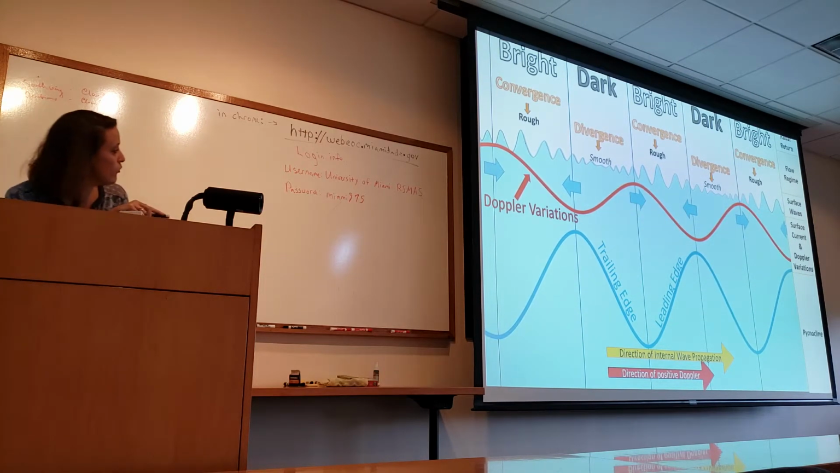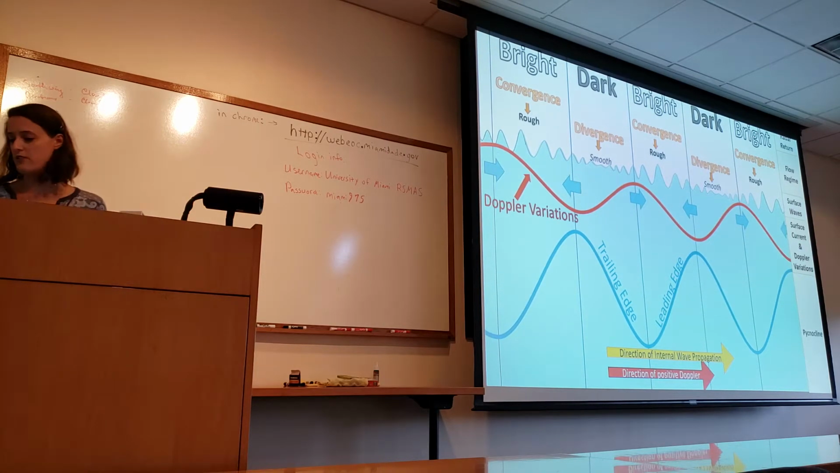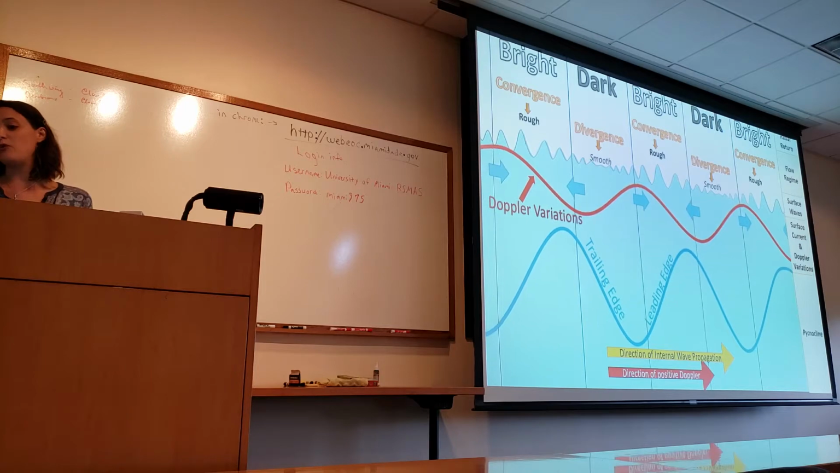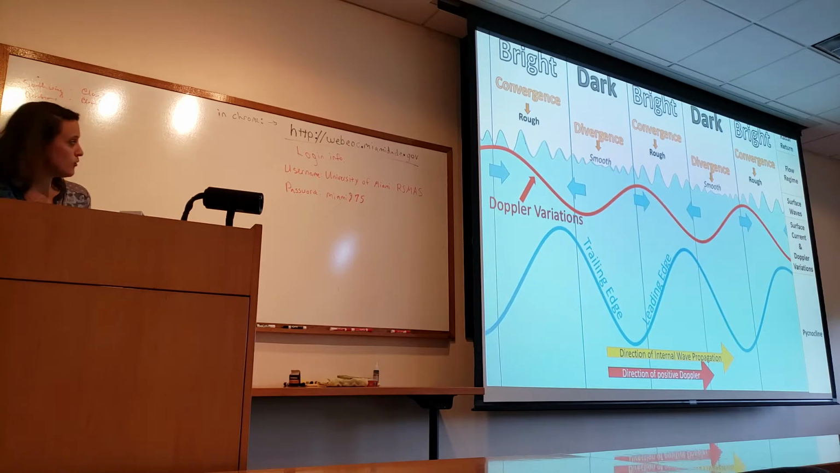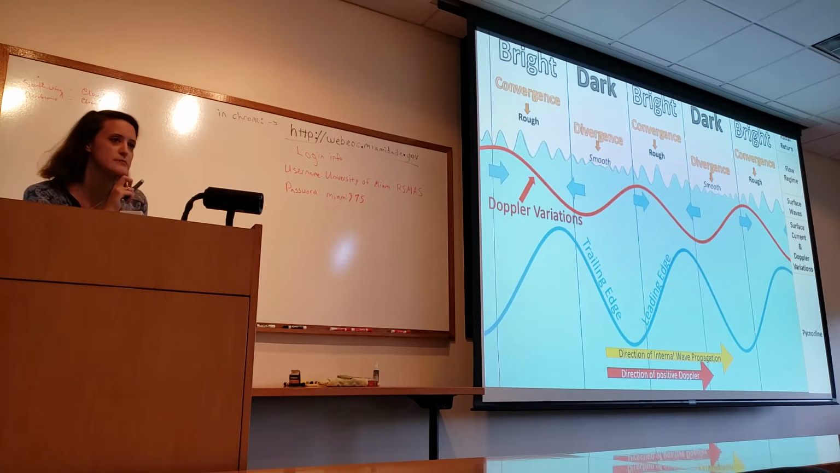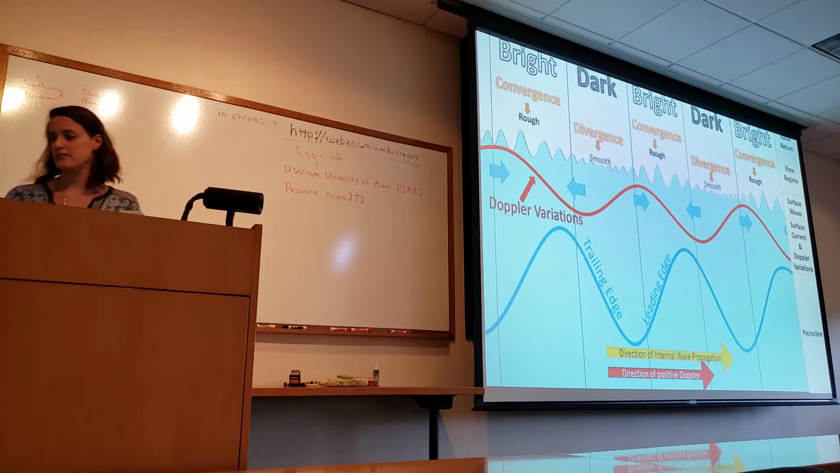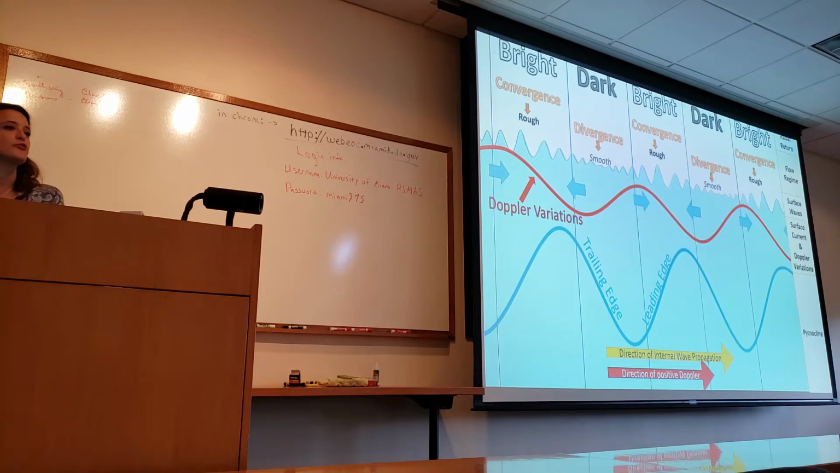This is the theory of what Doppler variations should look like with respect to the internal wave. Here's what we're actually seeing. It's a little bit off, but fairly close. But it's kind of neat because, to my knowledge, no one's done this before, and it's a really cool analysis. But it doesn't necessarily line up perfectly with the theory.